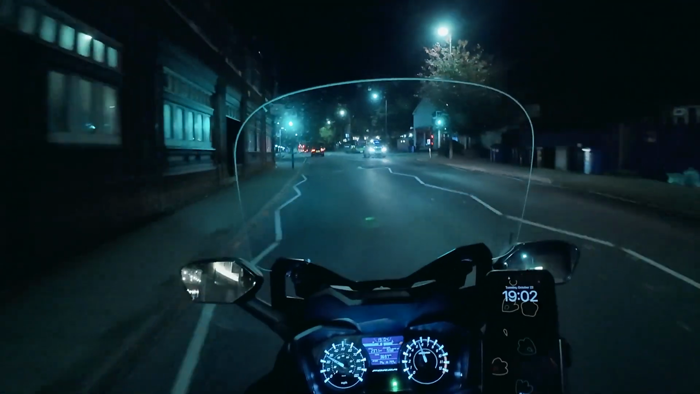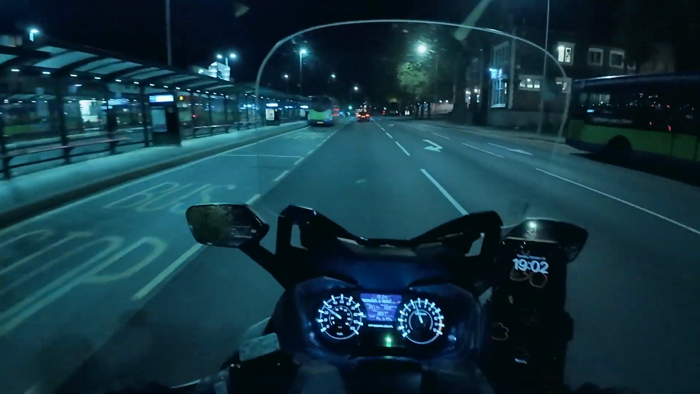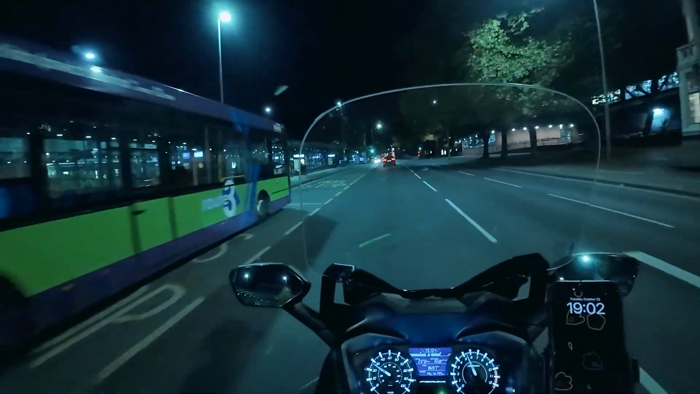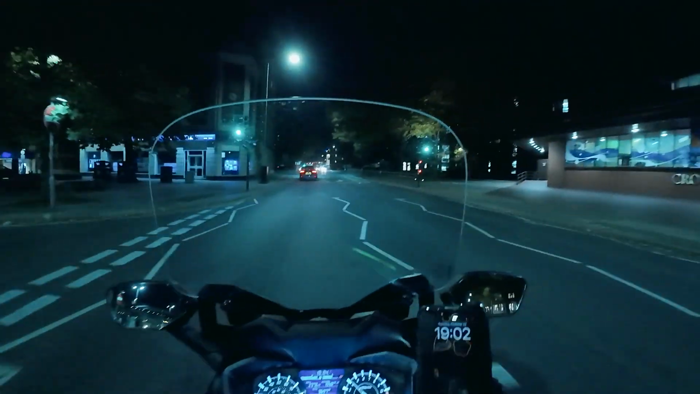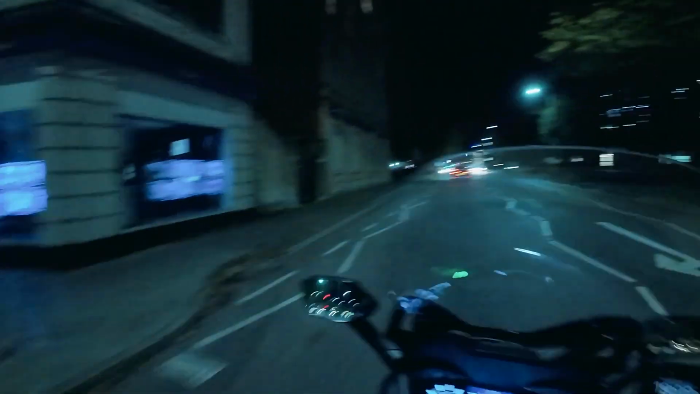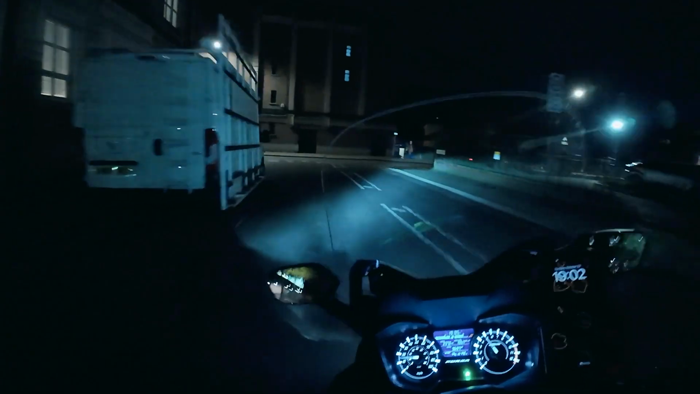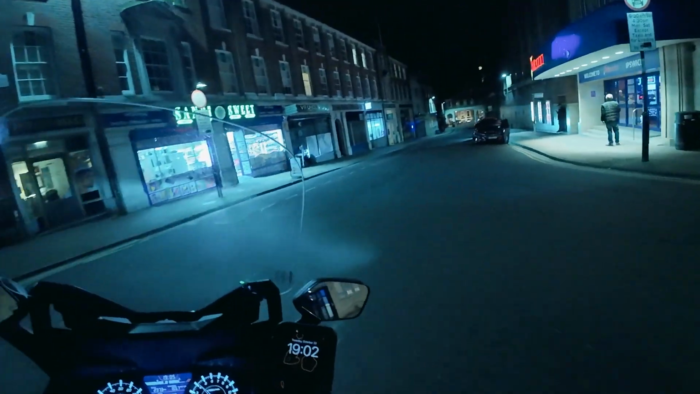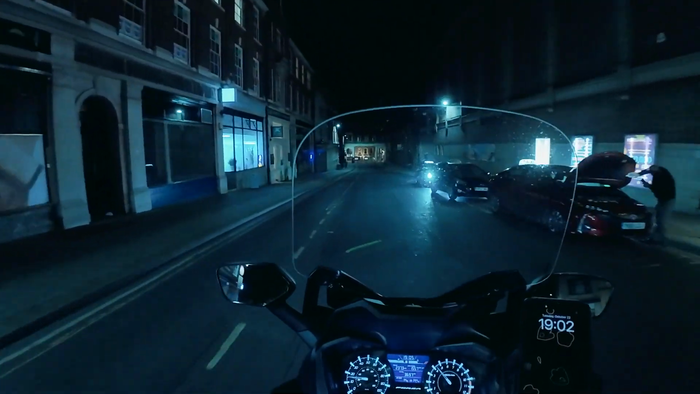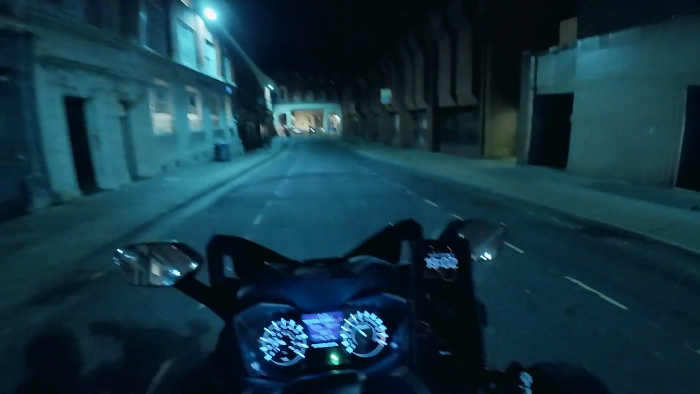Okay, so where can we go this time? Ooh, not gonna go that way. And there's Sailmakers again. It's not S for super, I can assure you. Ah, we can go down there, that's nice. That's a really cool view actually. So I can't go onto the high street, but I can take you down here. Look at that. That's cool, isn't it? You see that? That is really, really cool.